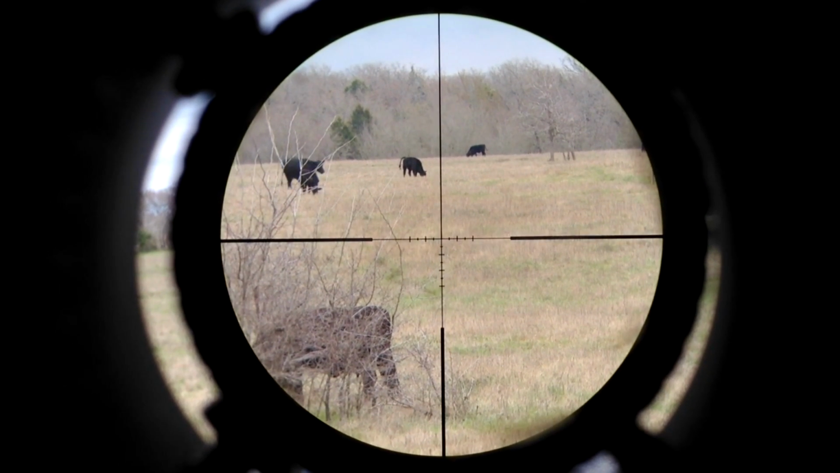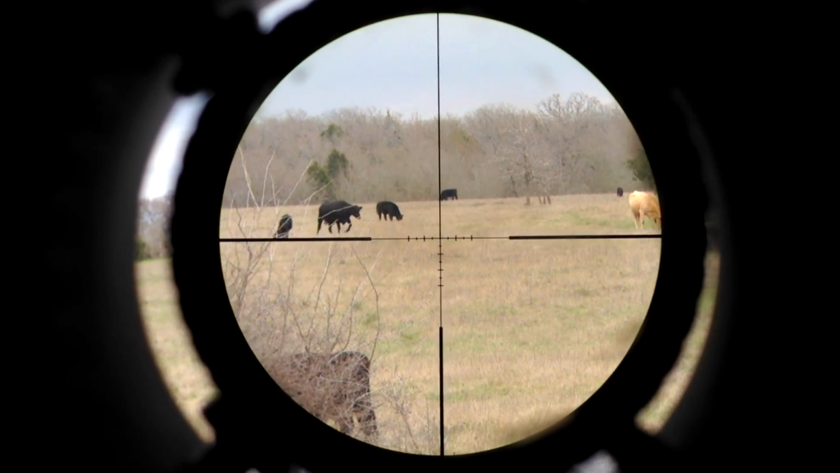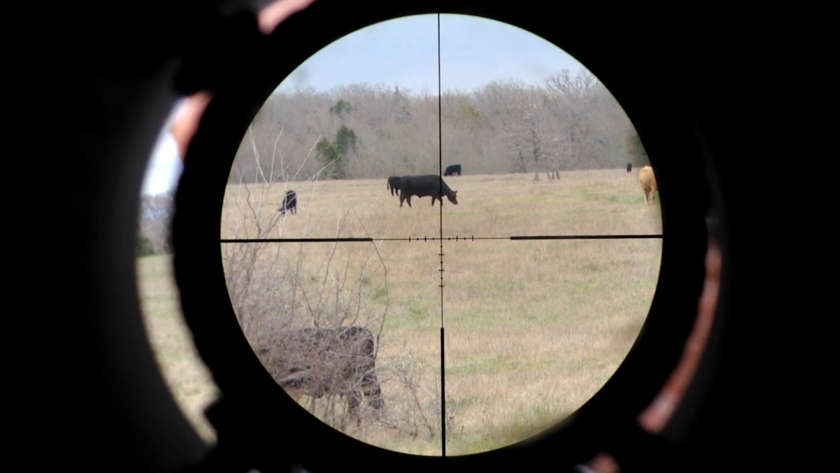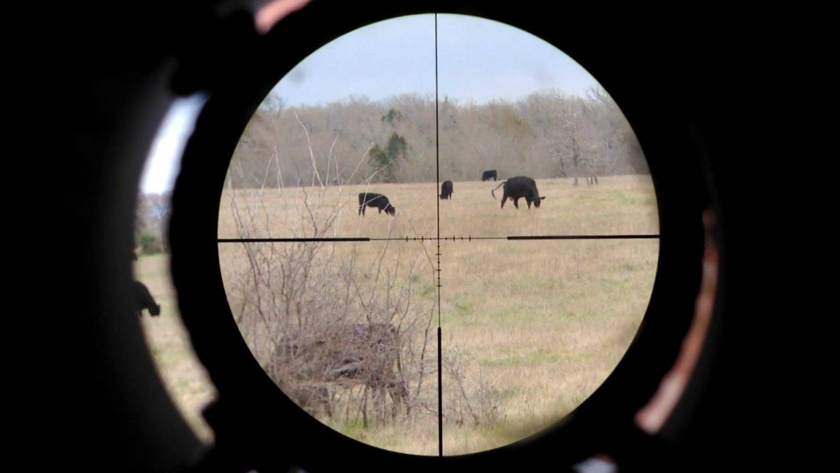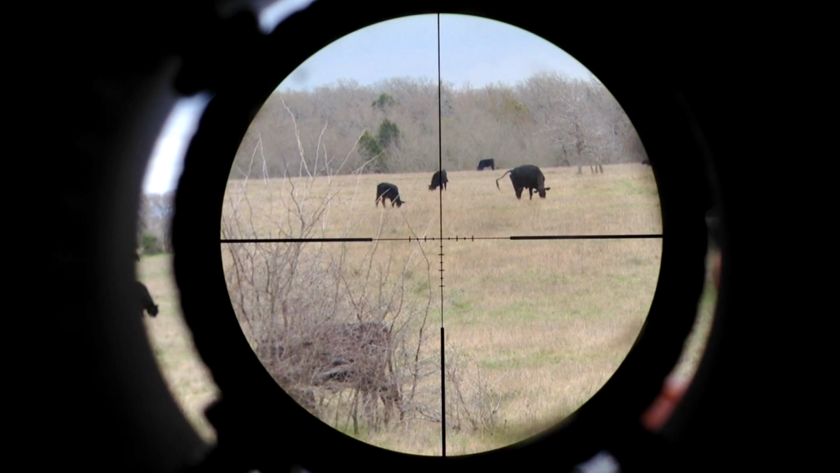My lead sled elevation is maxed out here. This cow on the horizon that the other one just walked into is the one that's at 600 to 700 yards. The cow that walked in front of him is at approximately 300 to 400 yards, and then the next one here past him is about 400 to 500 yards.